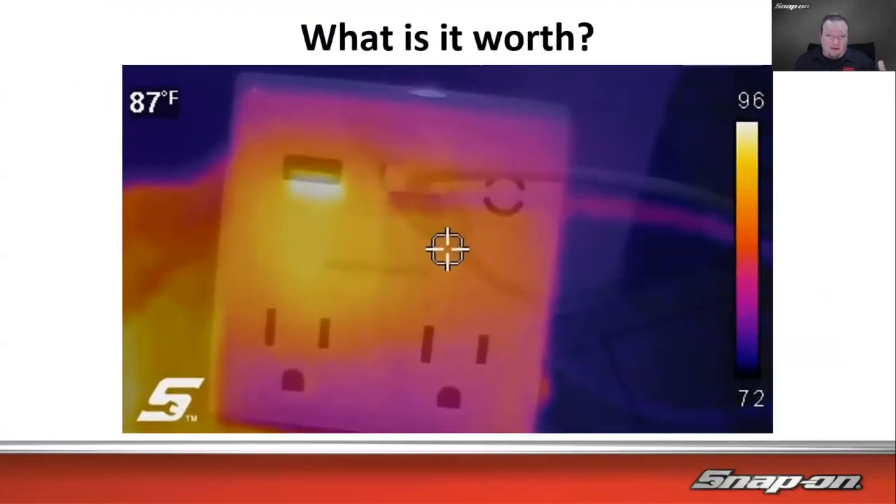And then lastly, or at least the last image I'm going to show you right now, at home, you have this USB charger plug thing, and he heard a noise, kind of like a buzzing noise. Couldn't really figure out where it was, so he started getting closer. He was investigating with the thermal. Got up to this, and come to find out, this one USB port that was not currently in use was warm, 96 degrees or so. So that was definitely heating up. That could have melted. That could have caused a fire.